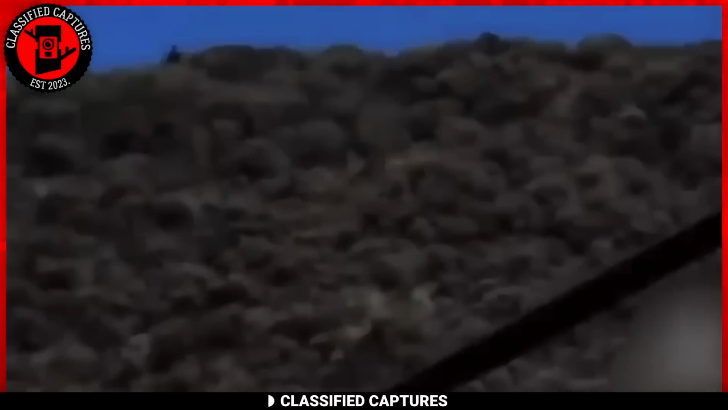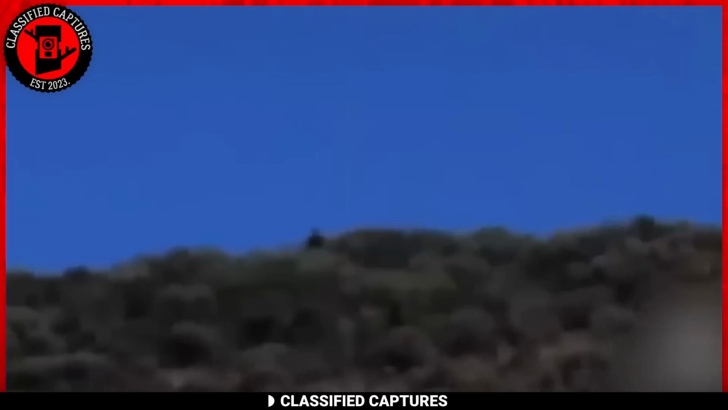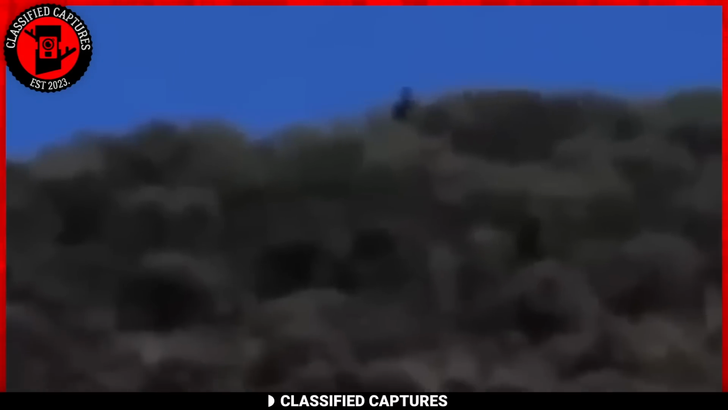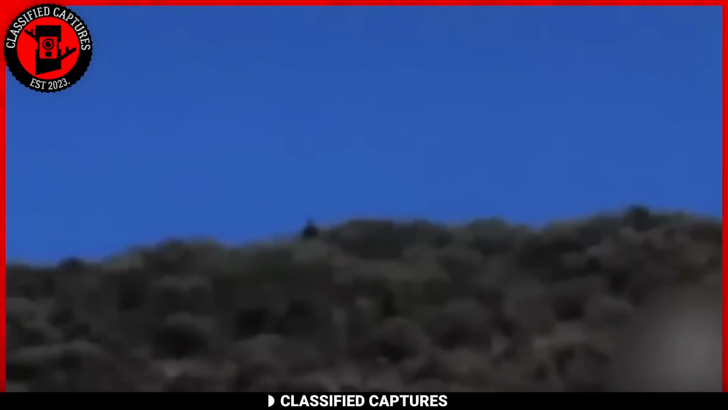In this case, the hiker caught sight of a creature that bore a resemblance to the legendary Bigfoot, but the footage was captured at a distance and wasn't clear enough for a definitive identification. The only way for someone to stand out from that far out was for it to be considerably large. Given that this was captured on a mountain with what looks like fur on its body, we can only assume that's a Bigfoot. If you think otherwise, I'd love to hear your thoughts.